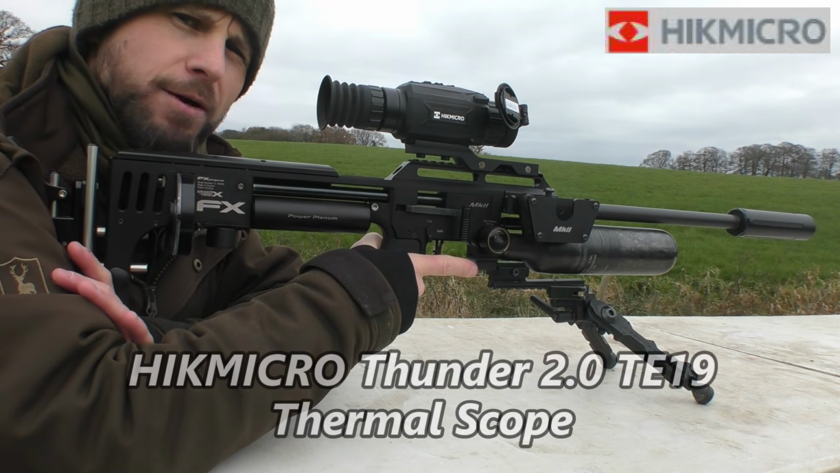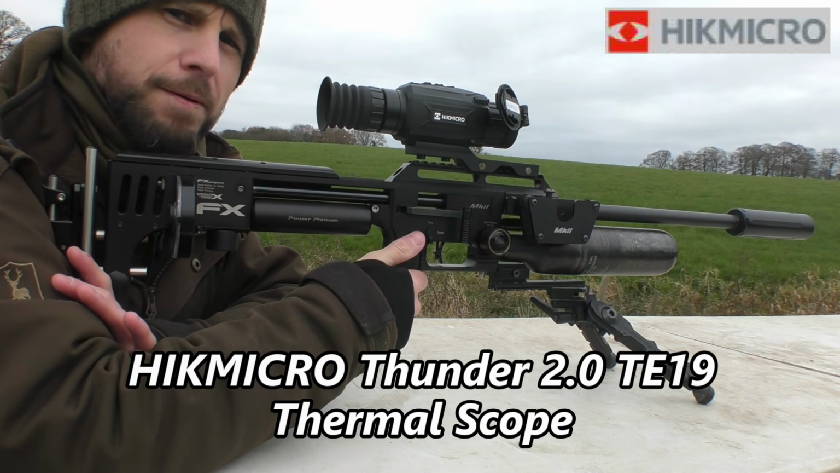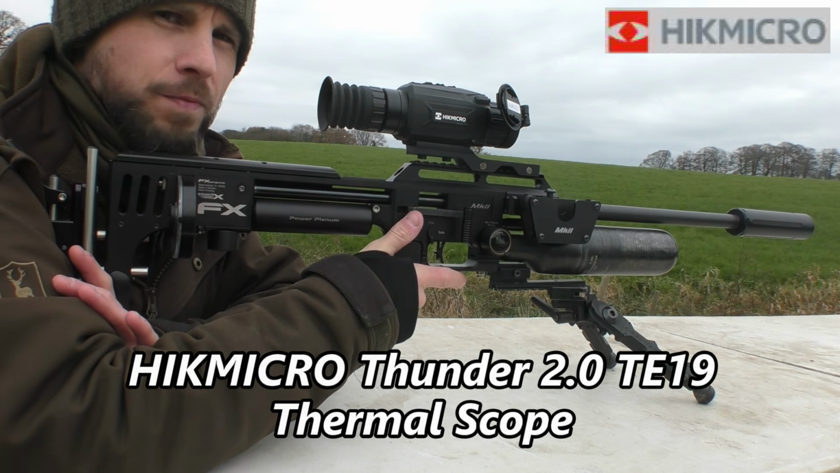This is a HIKMICRO Thunder 2.0 Thermal Rifle Scope at under £1,000. Is it worth it? Let's find out.